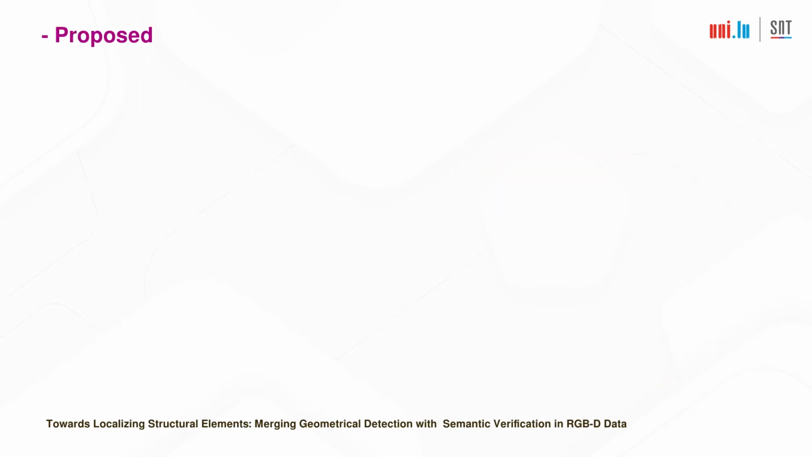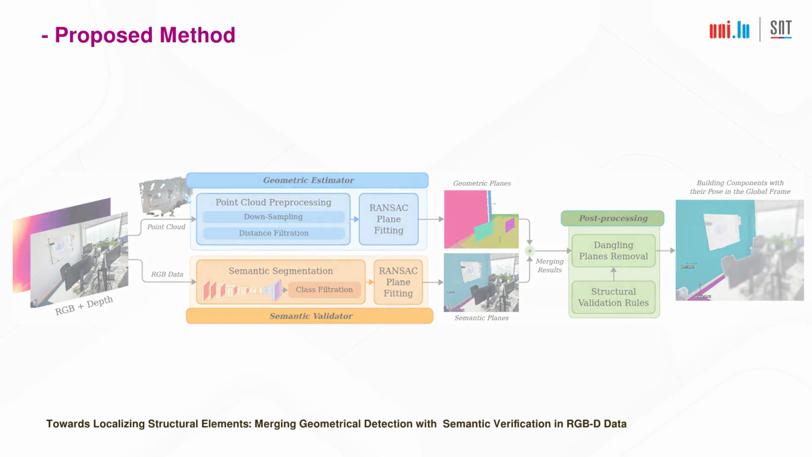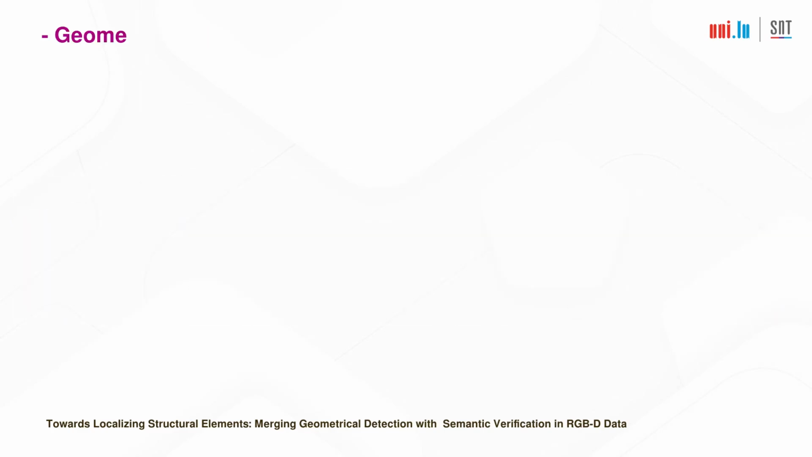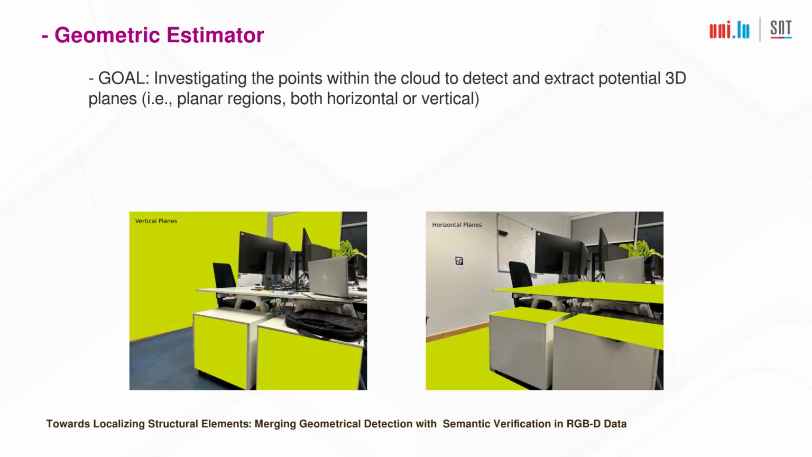You can see the pipeline of the proposed framework in this image. Accordingly, the process begins with a sequence of video frames captured by RGB-D cameras, providing colored visual data and point clouds enriched with depth information. The point cloud and RGB-D data are passed to the geometric estimator and semantic validator modules, both running in parallel on separate threads. In the geometric estimator, the goal is to investigate the points within the cloud to detect and extract potential 3D planes, that is, planar regions, present in the environment.